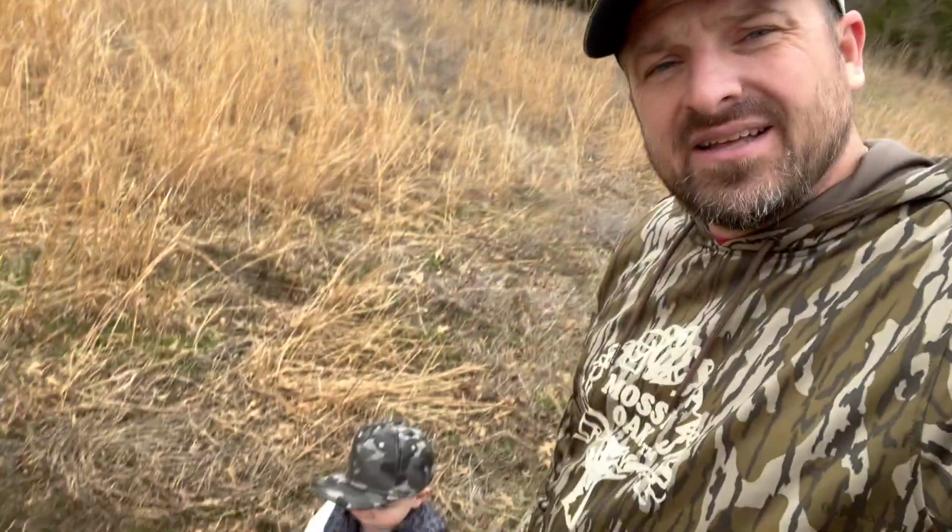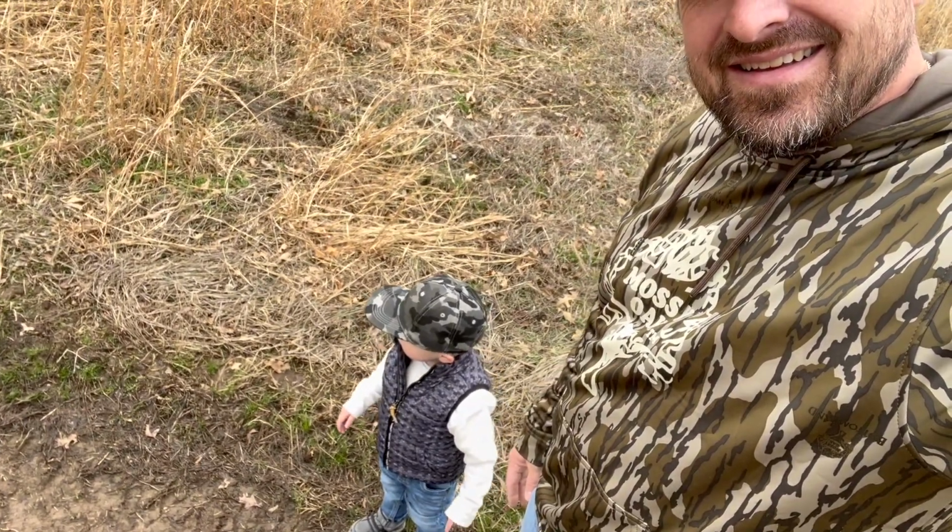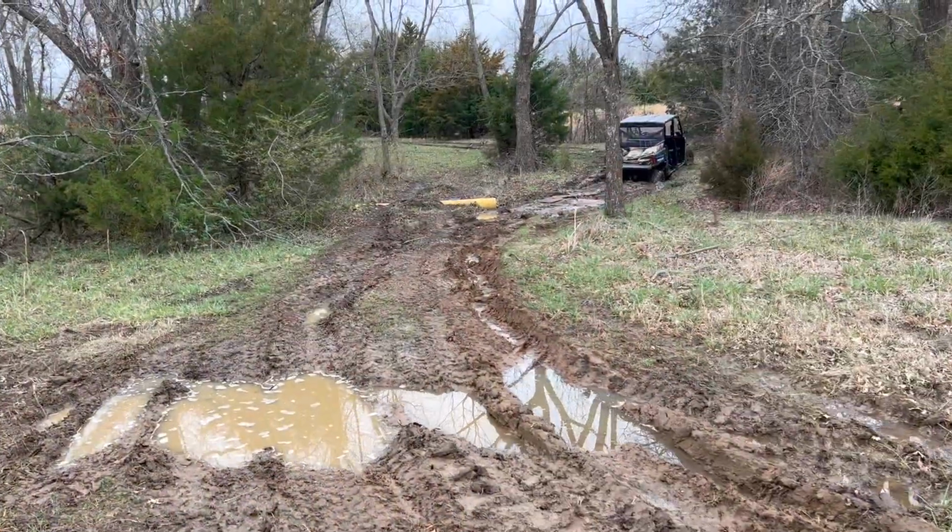I think we'll move them just to do it, because I like that one. This one back here, this is where I hunt at, and might as well put the better one back here, you know. So, baby, don't get muddy. All right. Well, we're going back to the Ranger. We'll see you there.